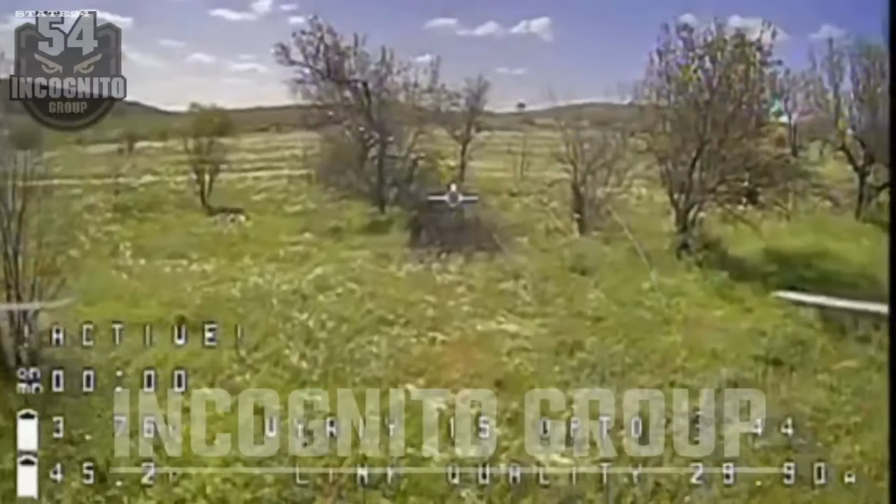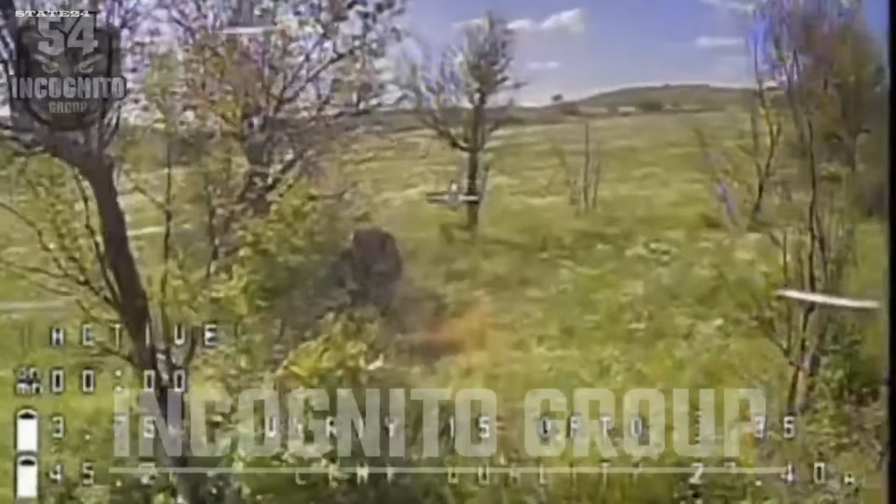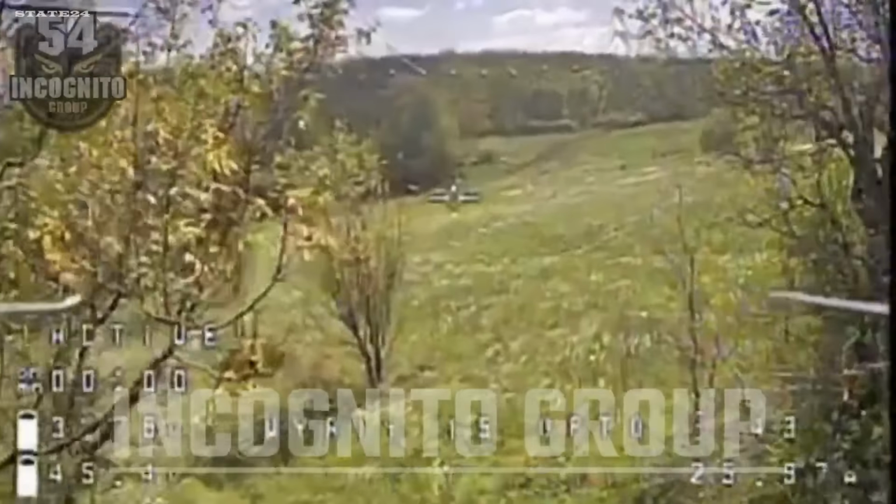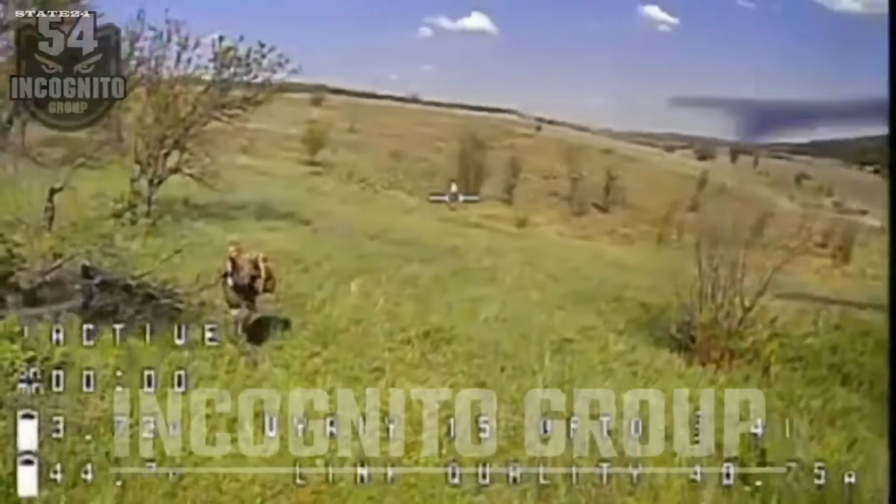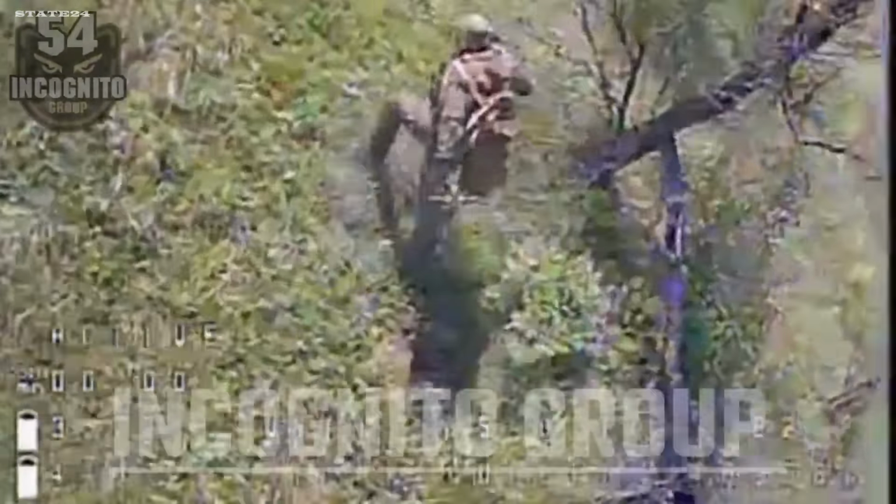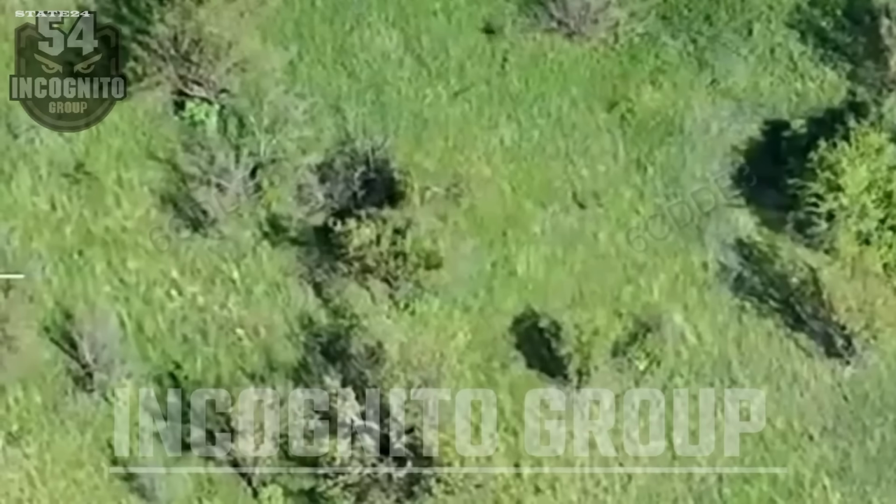A Ukrainian FPV operator on a routine reconnaissance flight suddenly comes face to face with a Russian soldier. He sees the drone and opens fire. Close range, but every shot misses. He turns and runs, but there's nowhere to take cover in this open terrain. A few seconds later, the drone catches up. A moment with no way out.